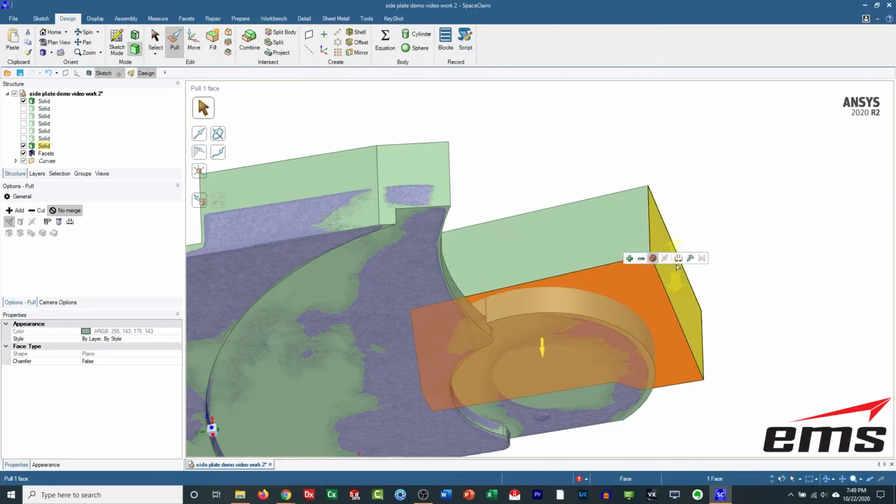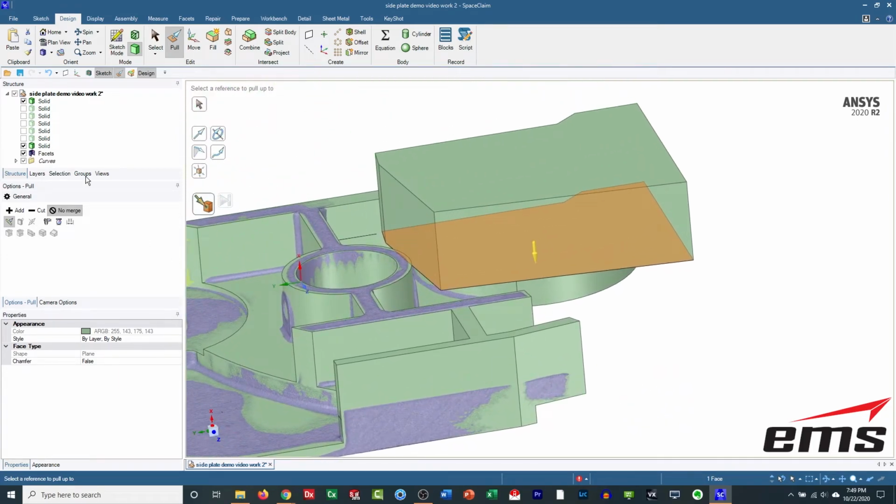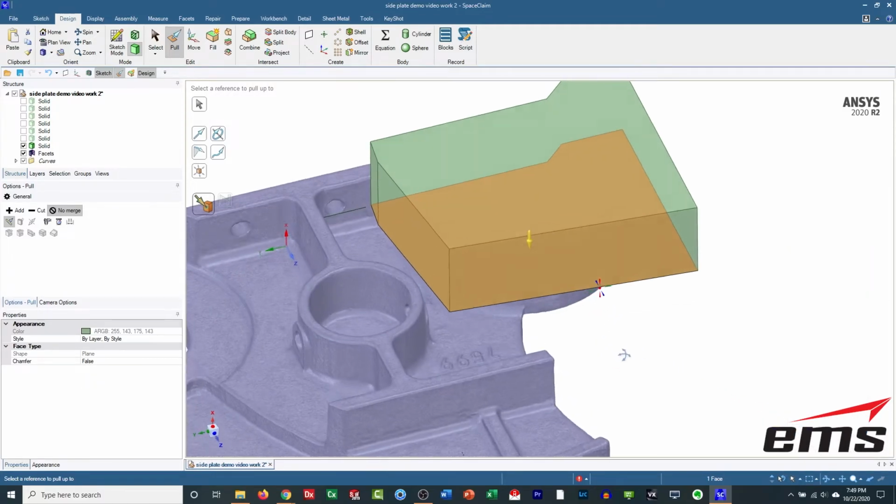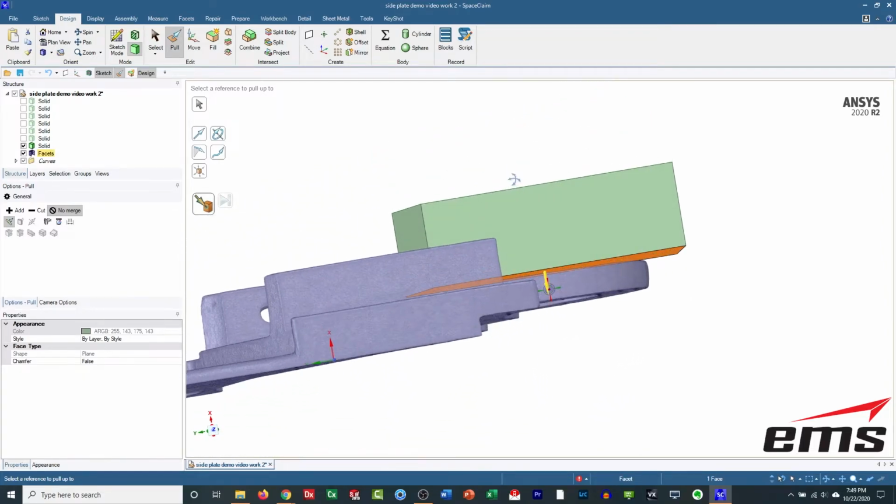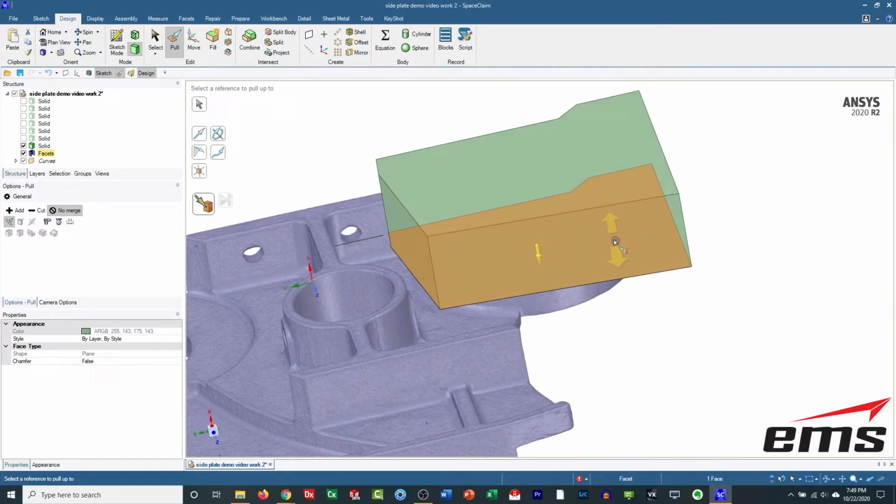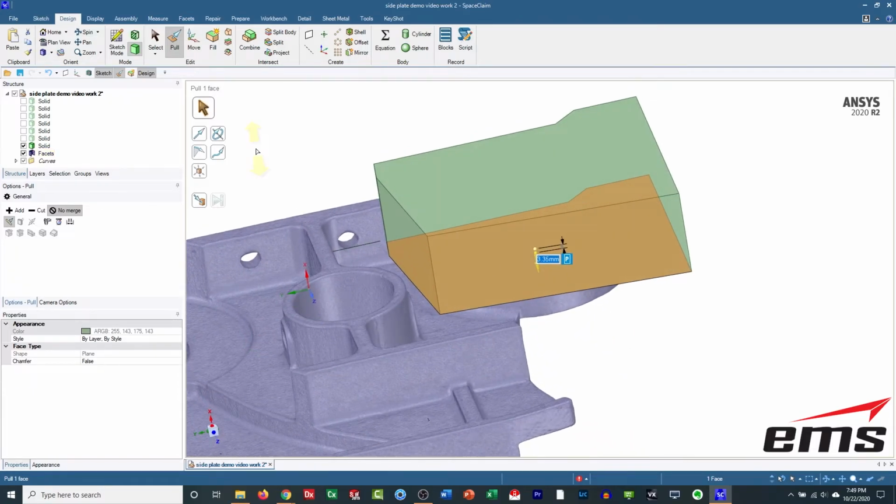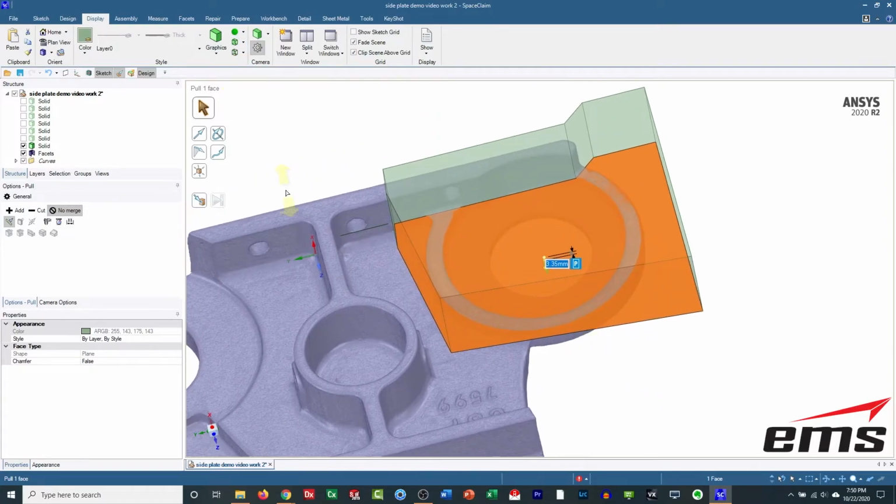So we're going to pick that, and we're going to go up to, hide this one, back down here. A little bit hard to see, but I believe it's right there. Let's go back to that translucent mode. Yep, we're right there. Okay.